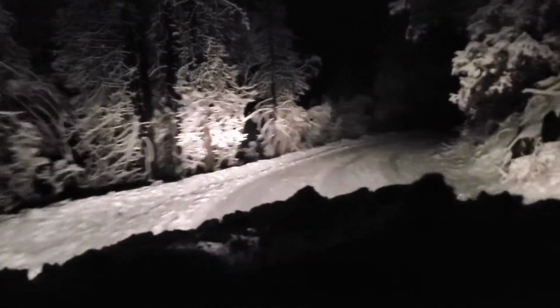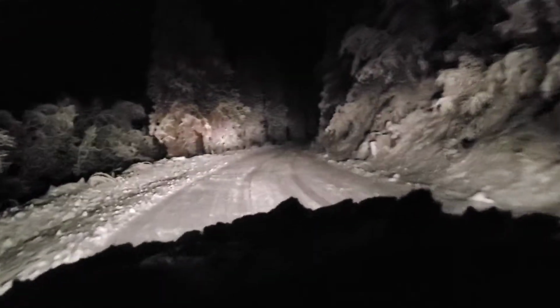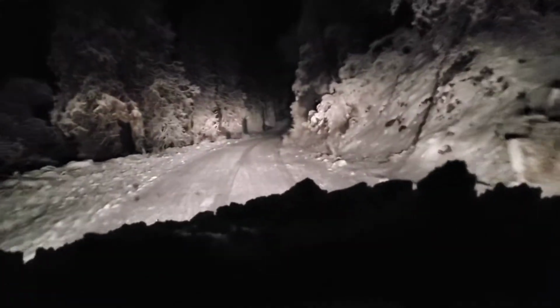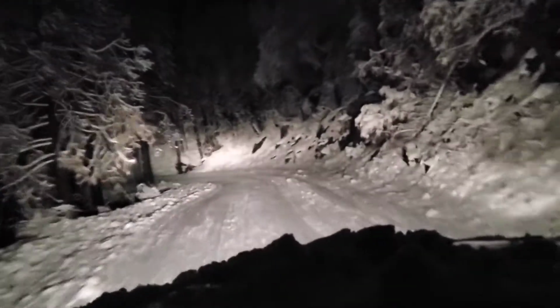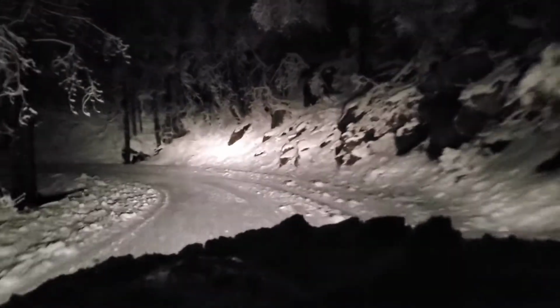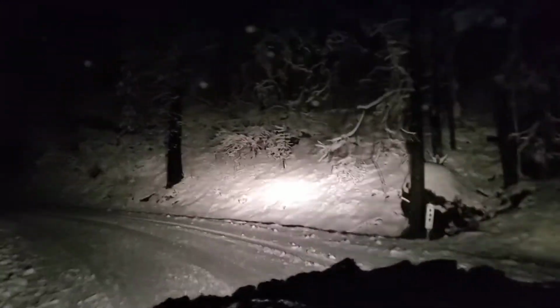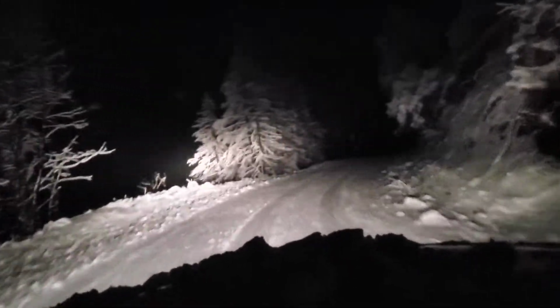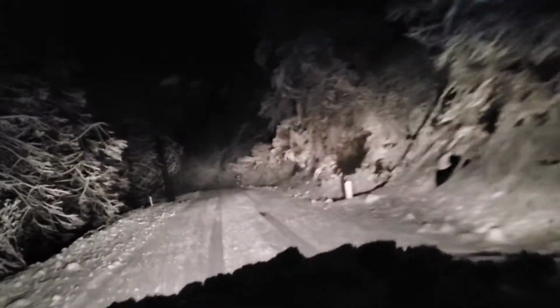Just want to show this. It's so beautiful. At night, the light reflects off the snow all over the trees. And there's a nice layer of snow on the road. And the truck is taking it like a champ the whole way through. I had a little bit of slipping and sliding, but nothing too dangerous. Pretty happy that I went today.